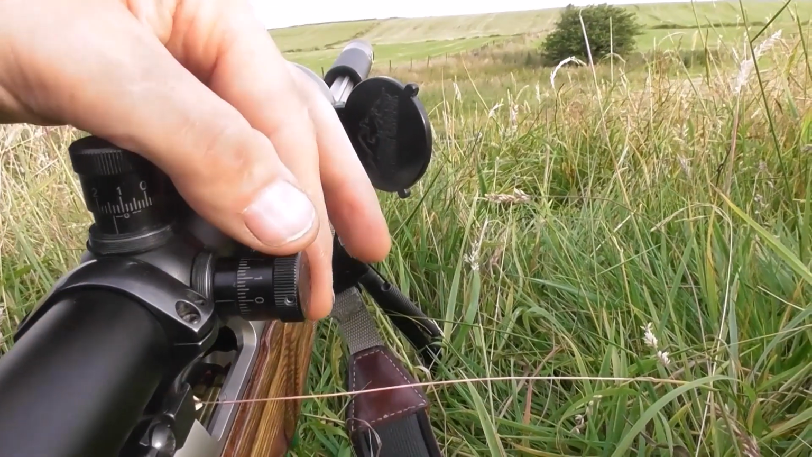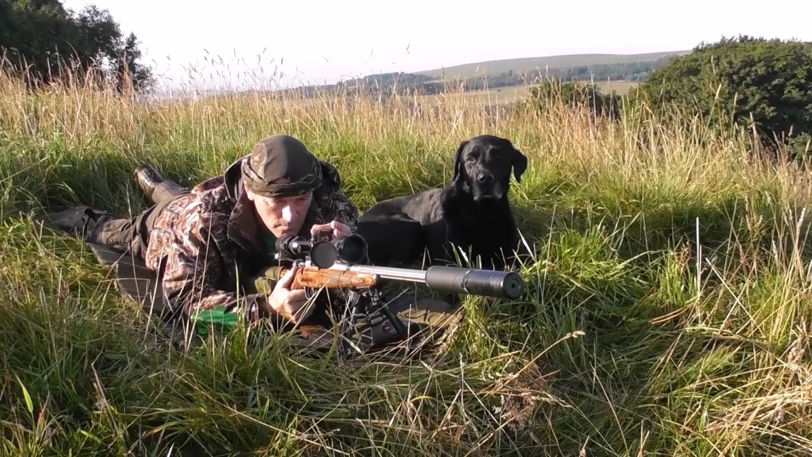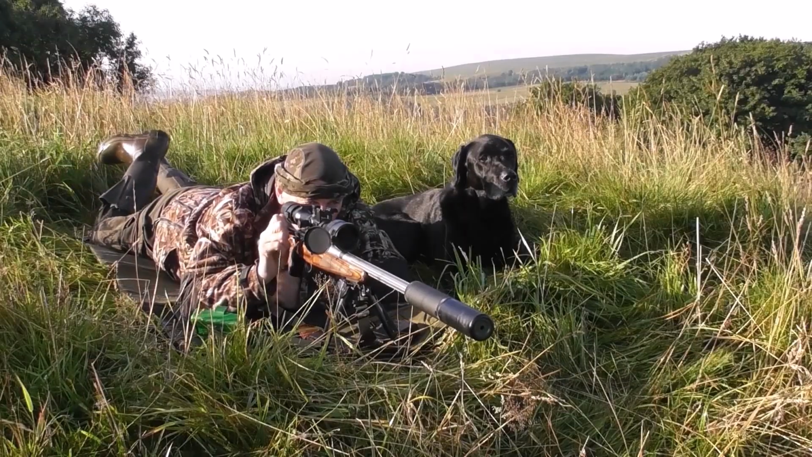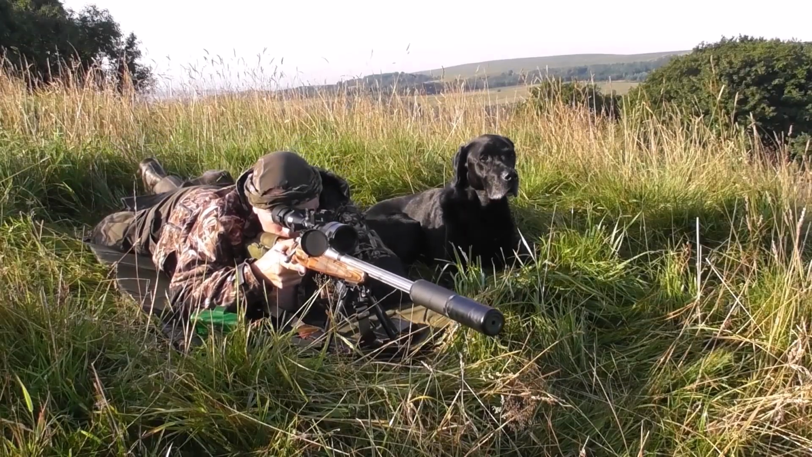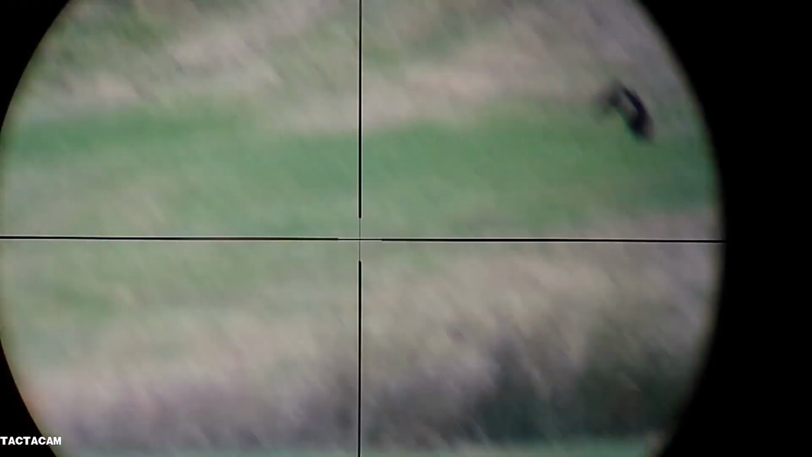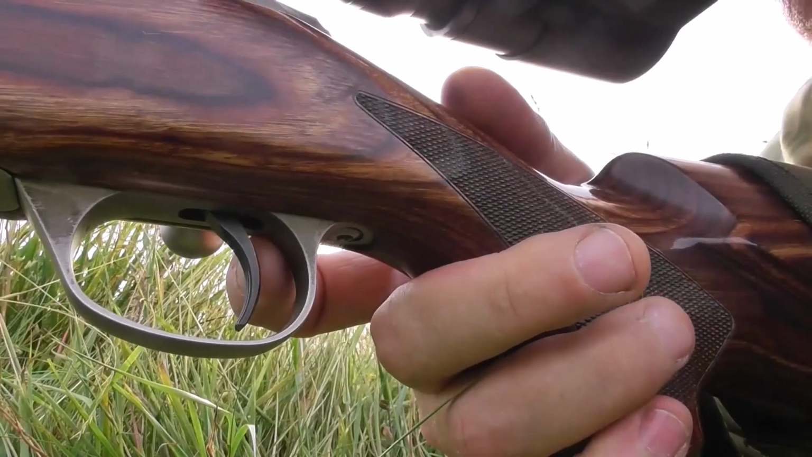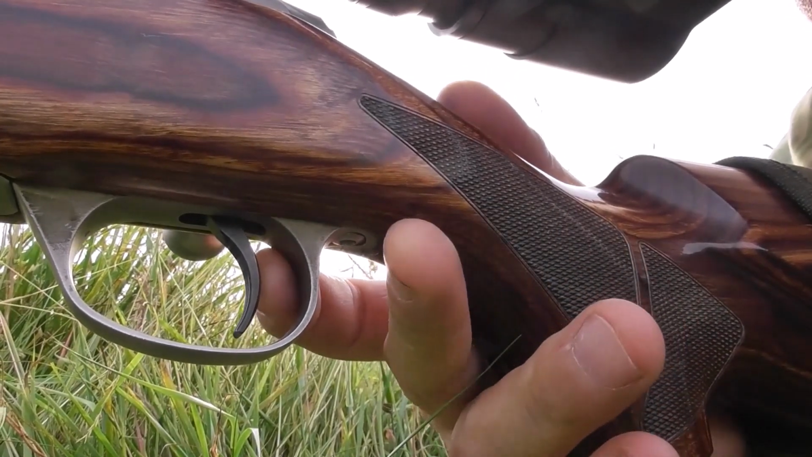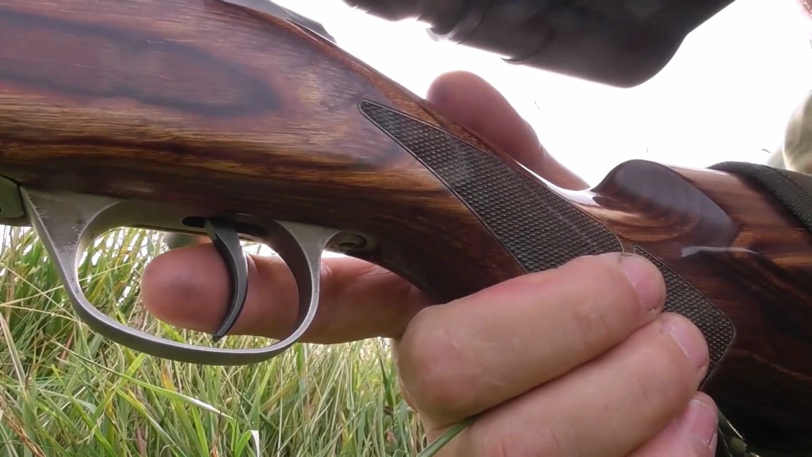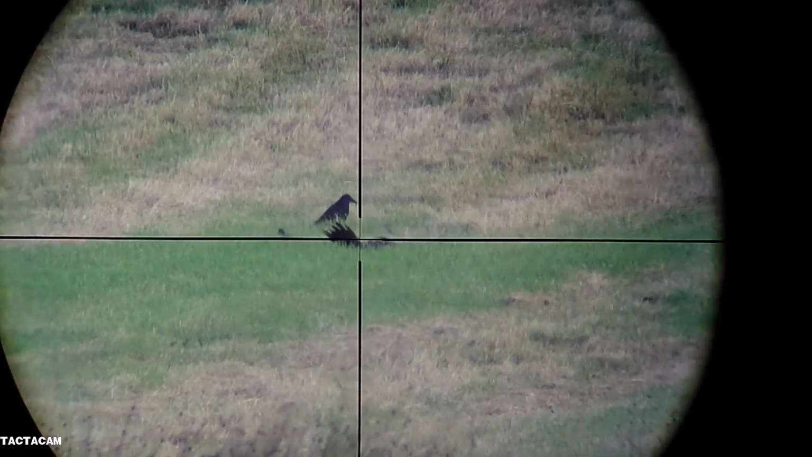There's also a slight breeze blowing to the left, so I dial a few clicks right just to compensate for it. This first crow goes down with a nice centre hit.